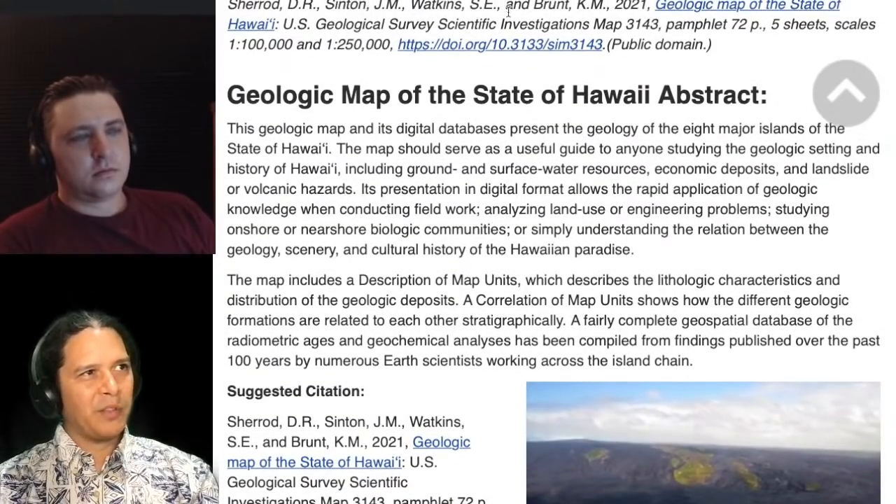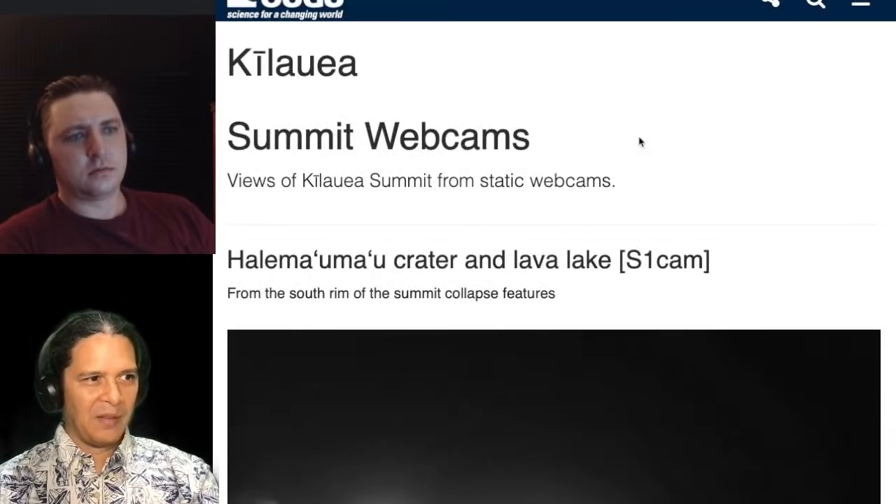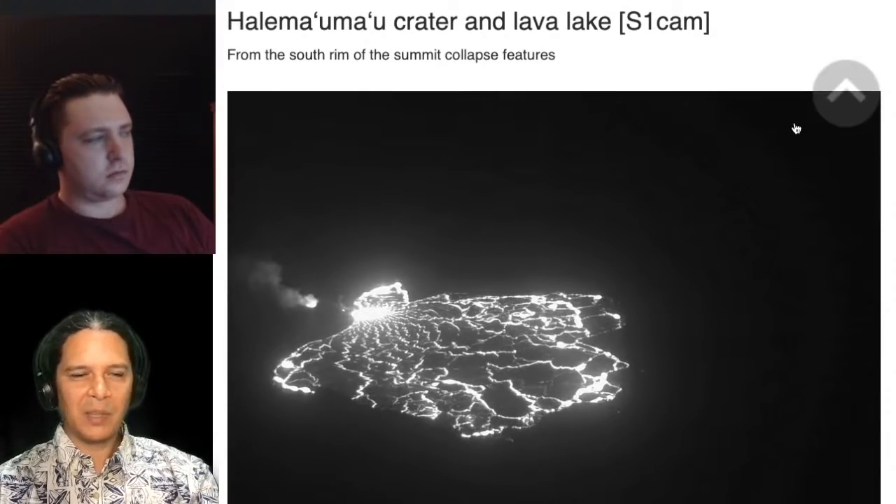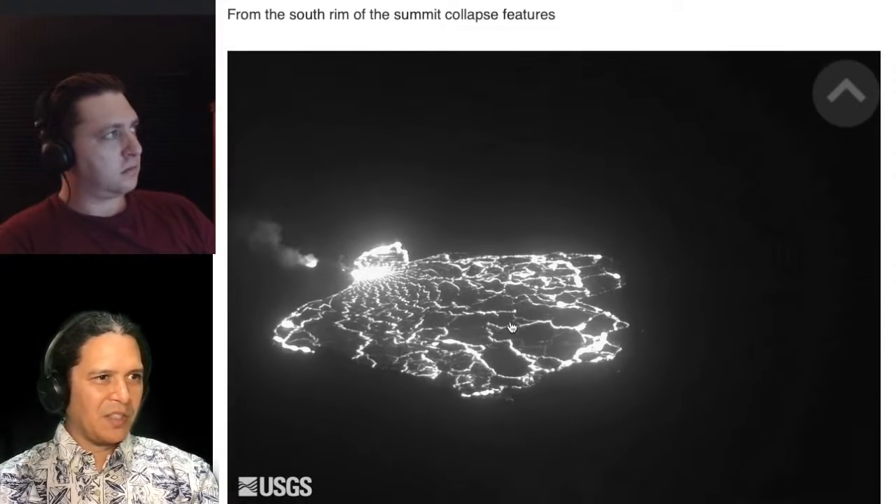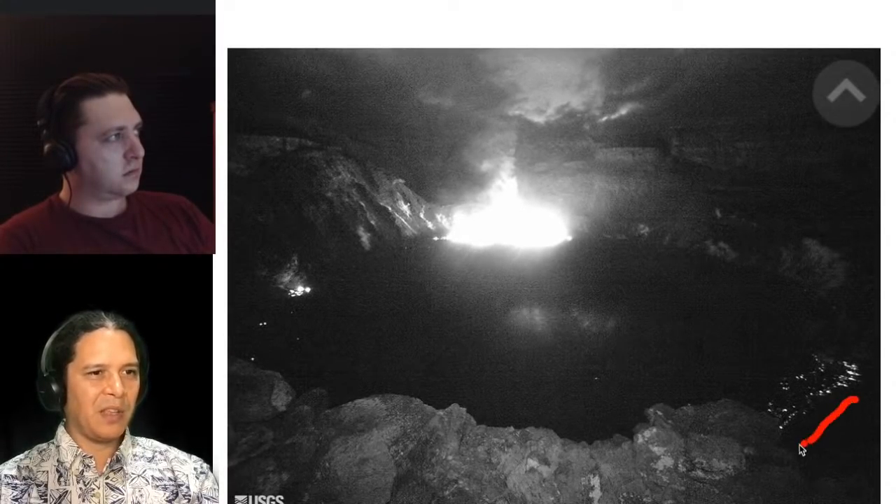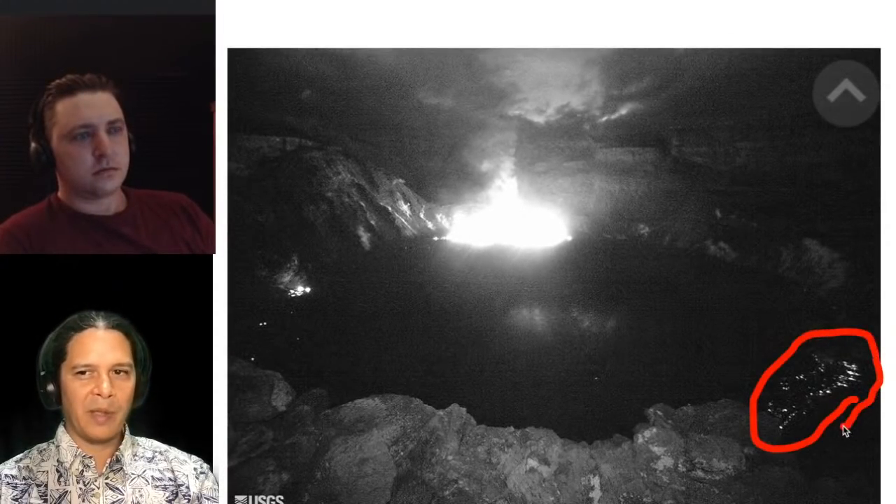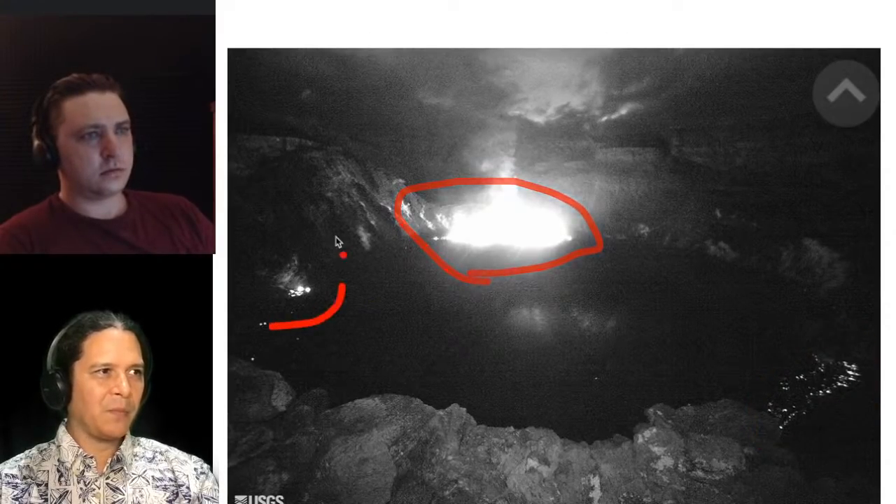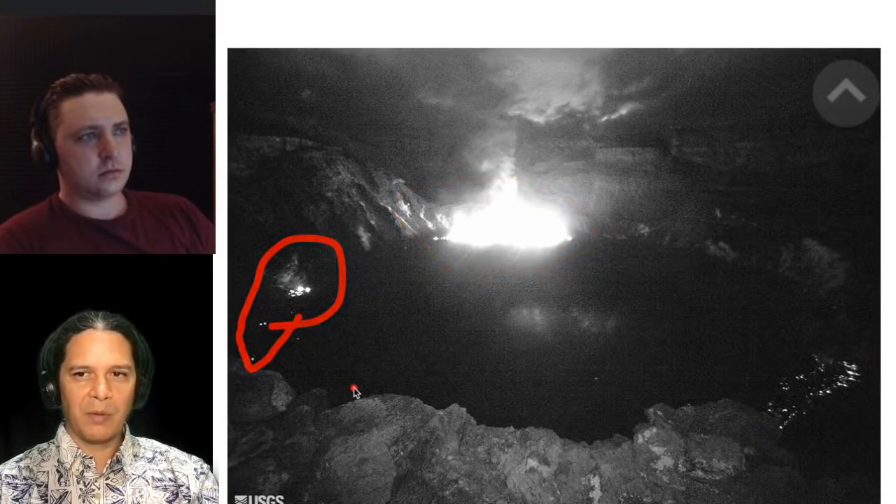But we've gone on long enough today on this, so we'll just wrap it up by reviewing once again our reload, make sure we have our most current views of our webcams at the summit. So there it is from the S1 we just saw. From the B1, we still have some activity happening here on that edge and on a lower bench. And really bright at the west vent, but also some activity on the south along that crater wall, oozing up over there as well.